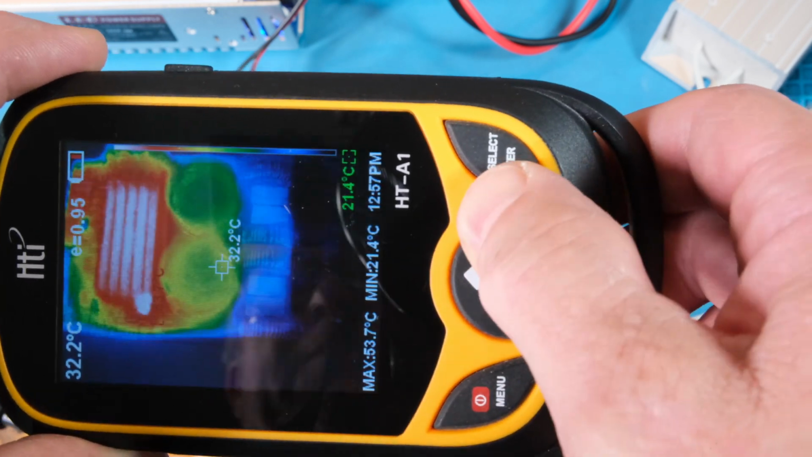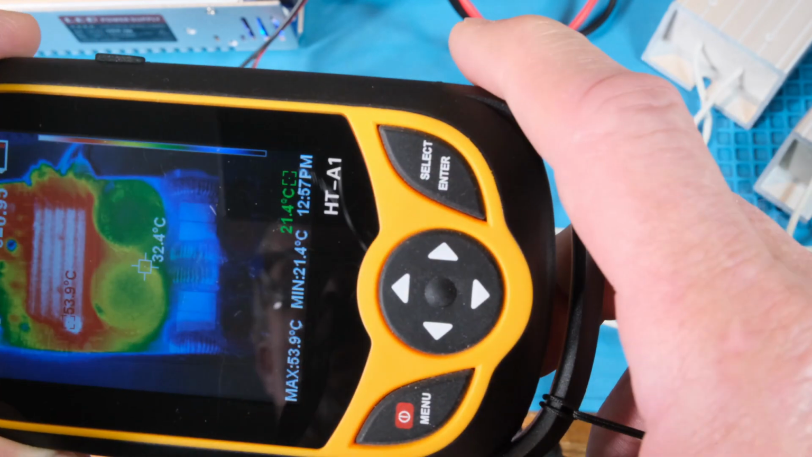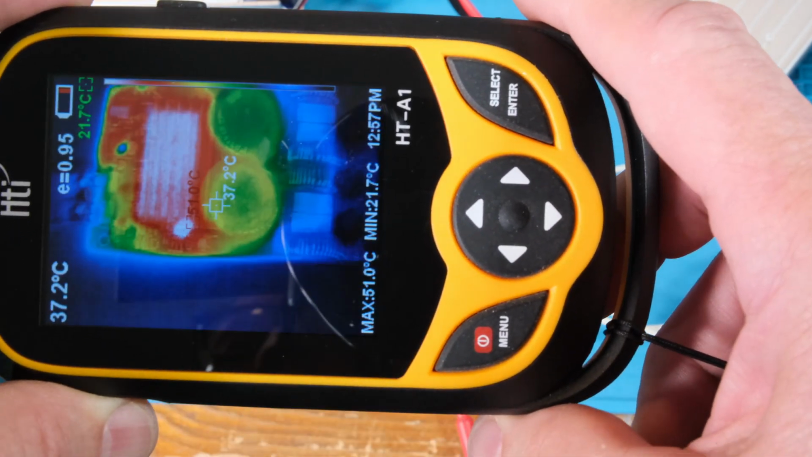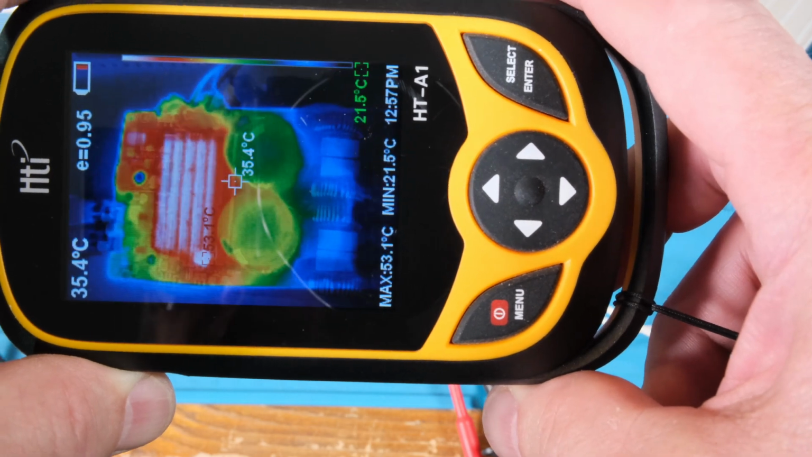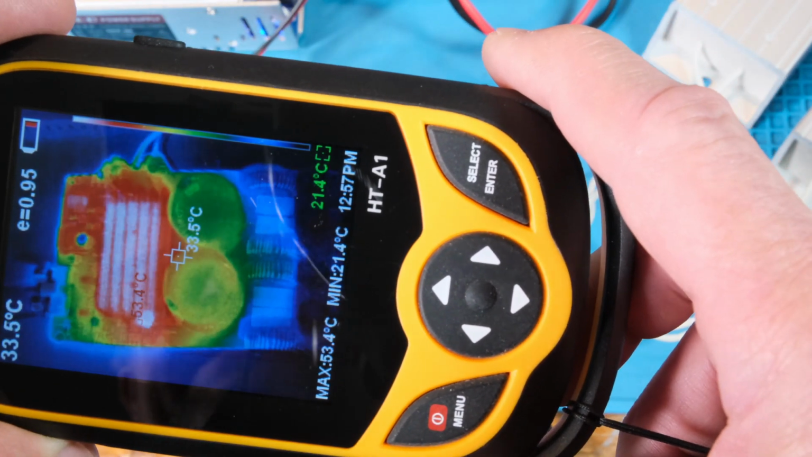See, that was full thermal right there. But when I'm one notch away, I get a little bit more of the photographic image, making it look a lot more like the FLIR. It doesn't have those penciled in lines, but you can see the camera image a lot better.